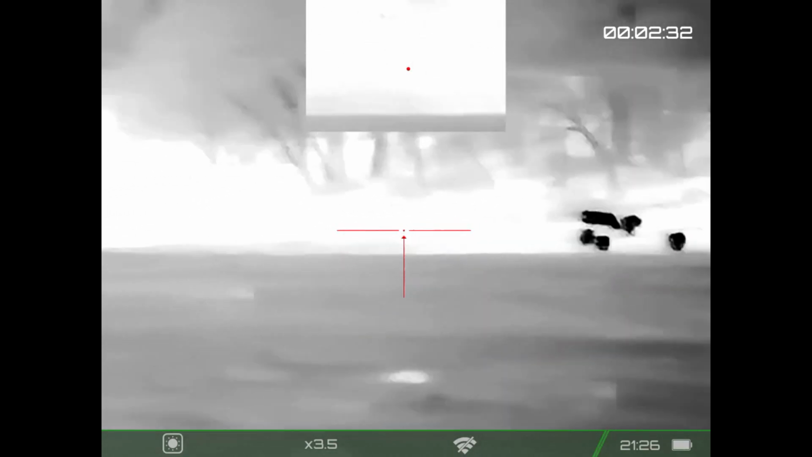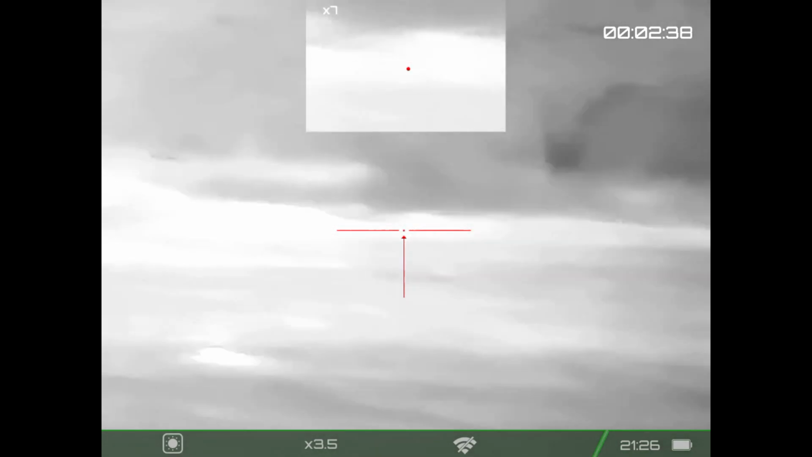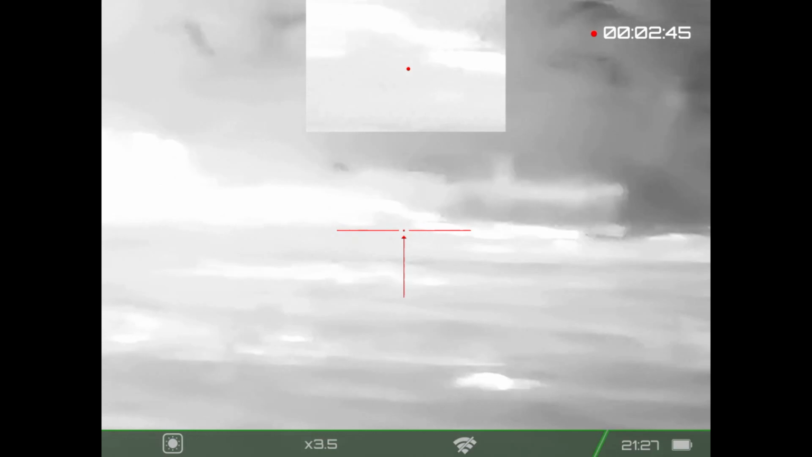When you're using a new scope, it can be hard to assess how far away the hogs are when the magnification is different than what you're used to. And so the sizes of the hogs look different on the screen, so they look further or closer away. I just completely missed my assessment of that and did not lead appropriately.